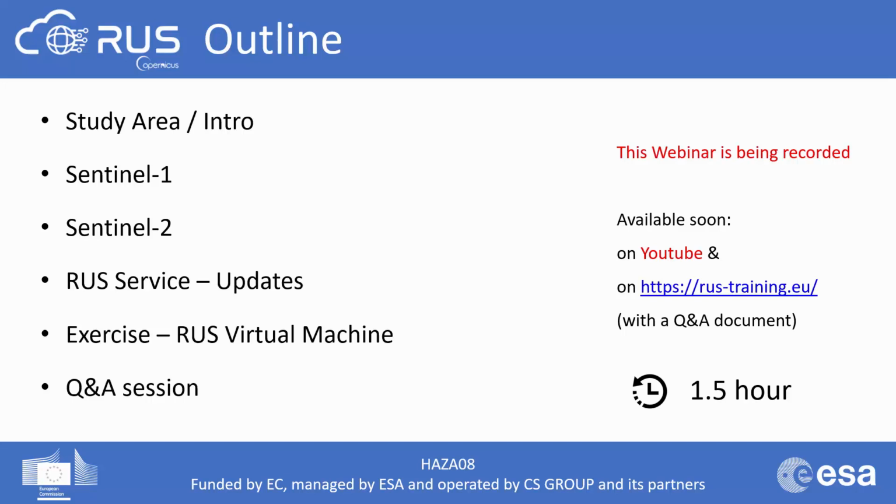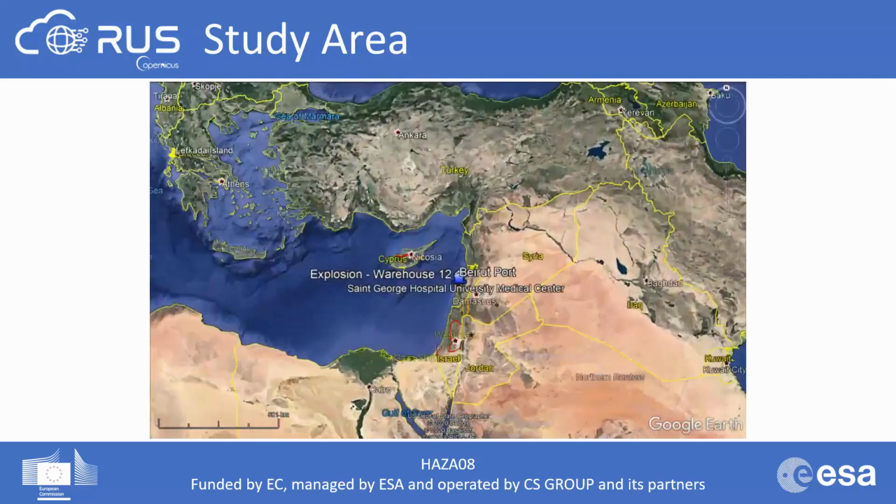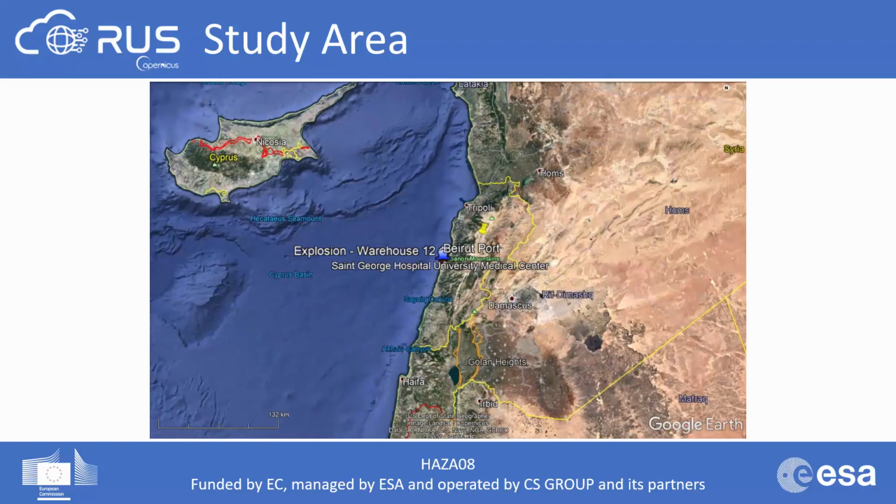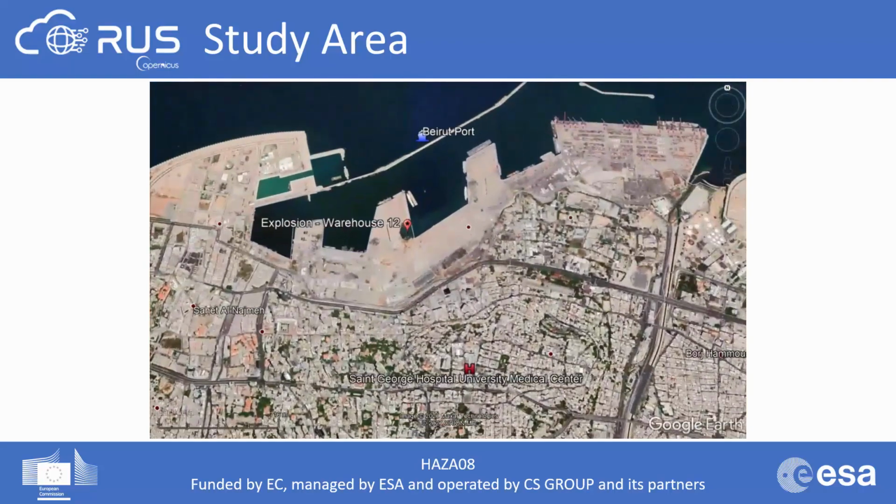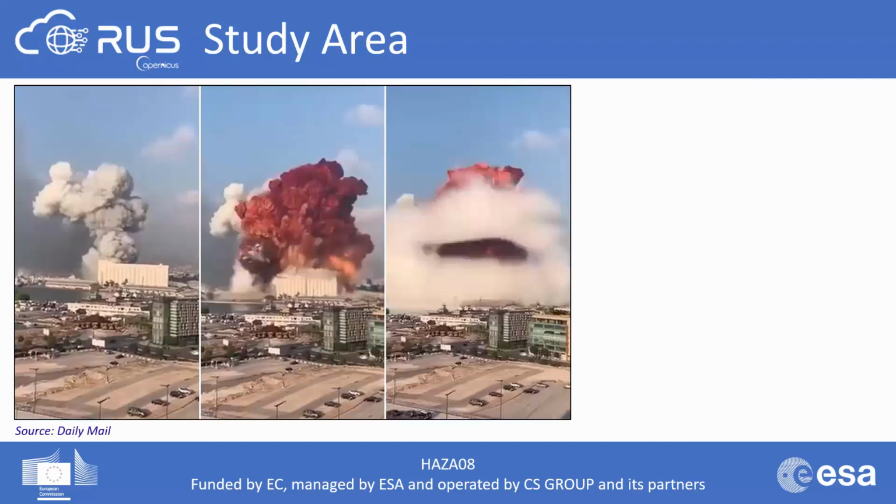Now let's have a look at our study area. On 4 August 2020 in Lebanon, at around 17:55 local time, a fire broke out in Warehouse 12 at the port of Beirut, where a cargo of 2,750 tons of ammonium nitrate was stored, followed by two explosions a few minutes later. The first explosion produced a large cloud of smoke, damaging heavily the warehouse, while the second, that was caused by nitrogen dioxide, a byproduct of ammonium nitrate decomposition, produced a red-orange cloud surrounded by a white condensation cloud.